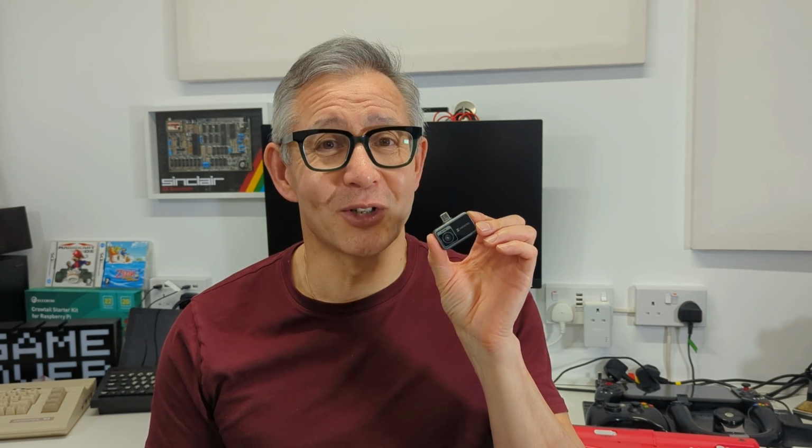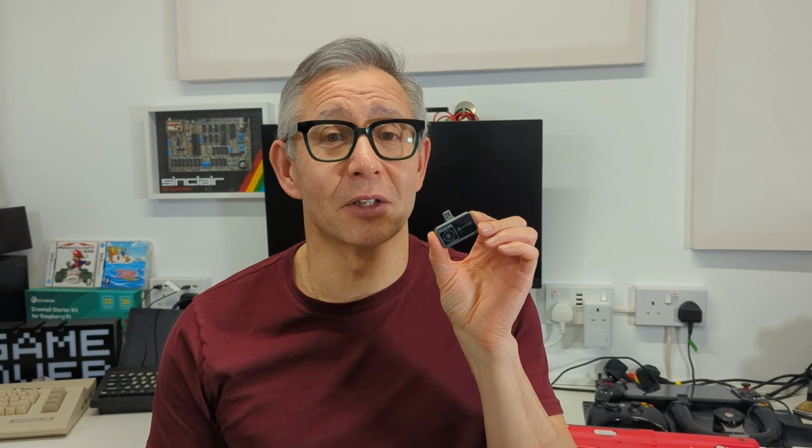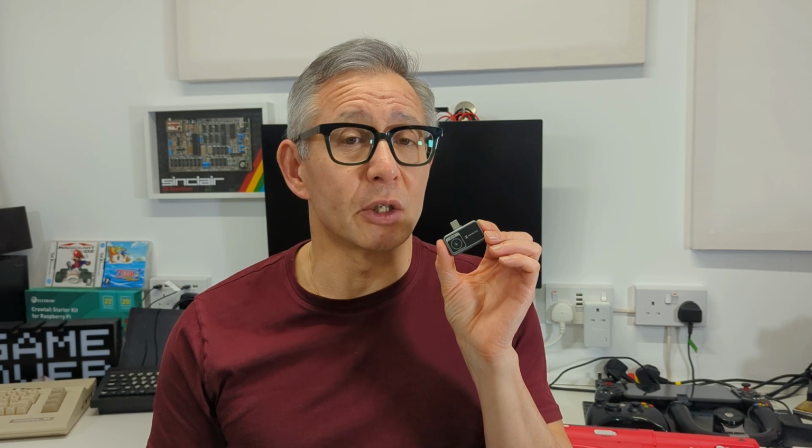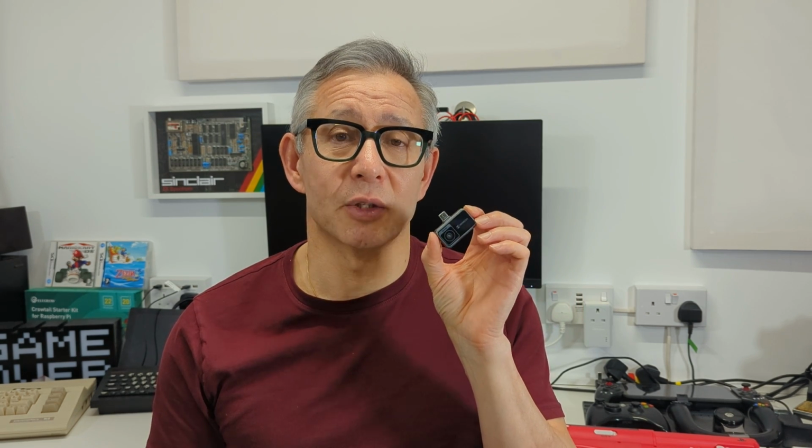£120 is not the cheapest you can get, but it's by no means the most expensive you can get. These things do go up into the thousands. But in terms of what you can do with it for the money, I think that is really good value. And again, it's a really good quality device as well.